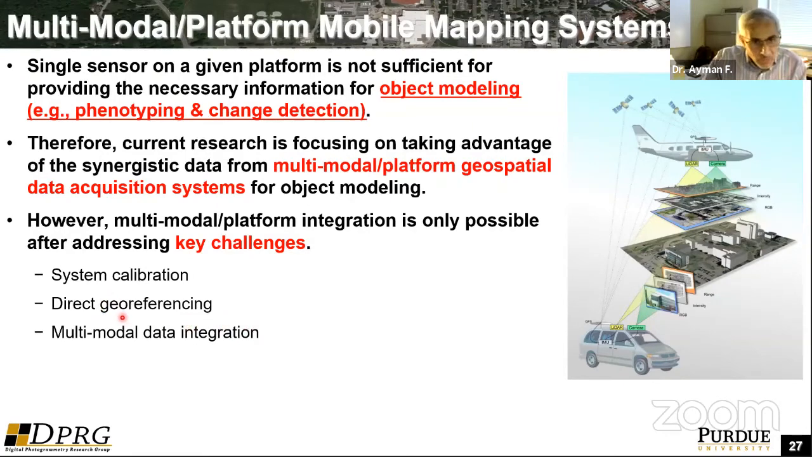You have to worry about direct georeferencing, the practical aspects of establishing control to get georeferenced positional information without spending too much money on ground control points, or even in environments where you have no luxury of establishing control. And then there is the integration or fusion of this heterogeneous data from different modalities.